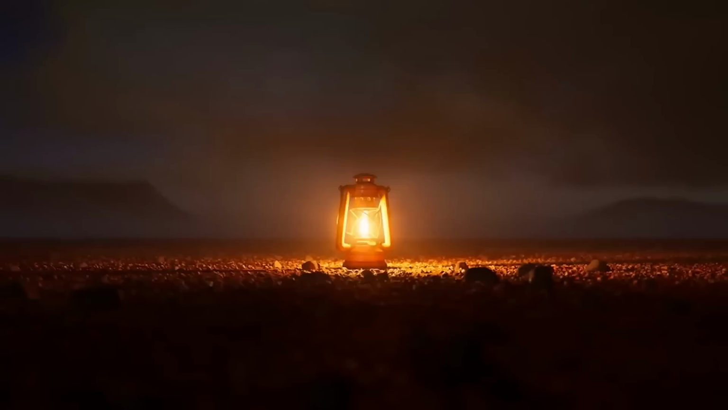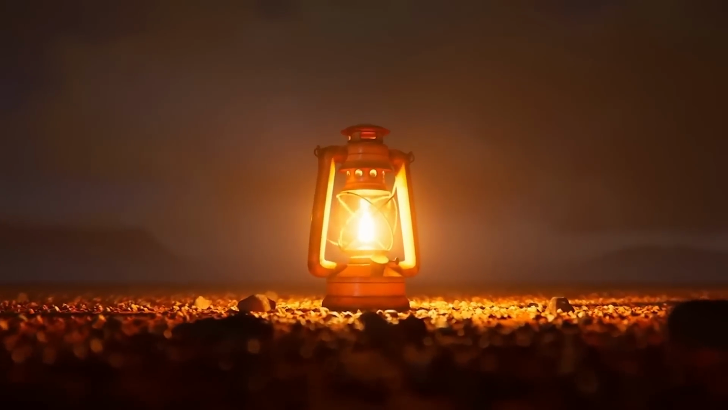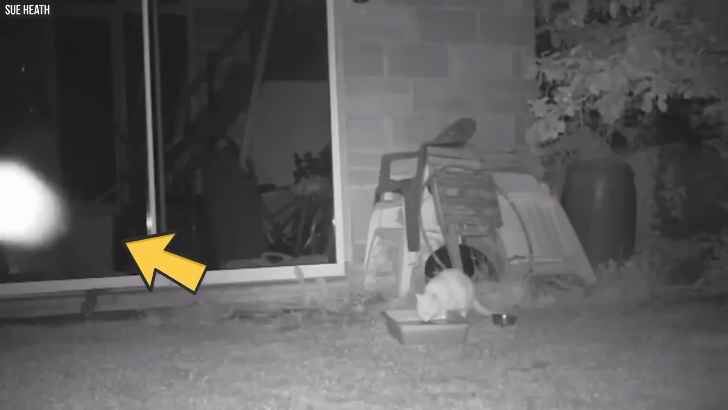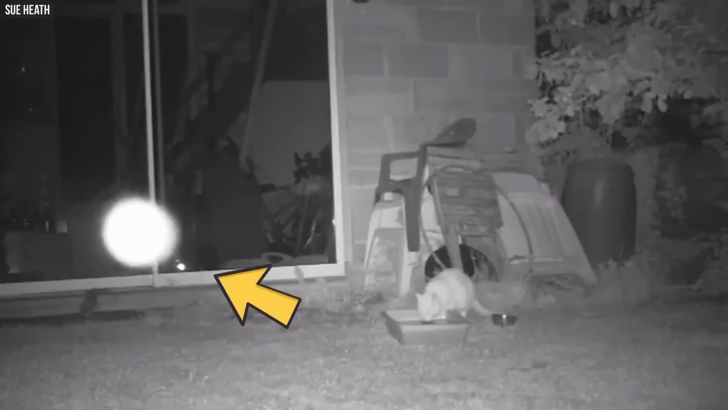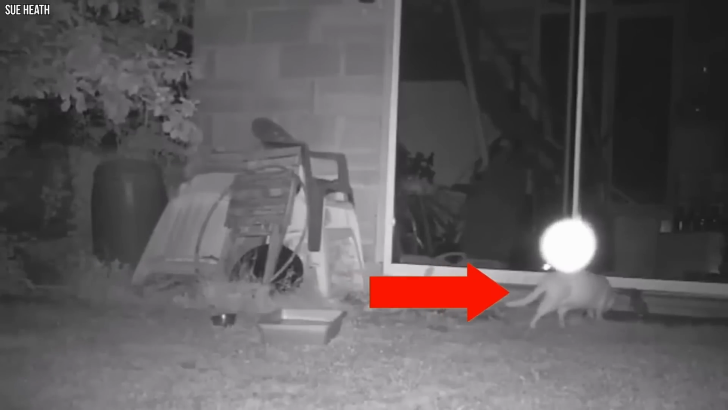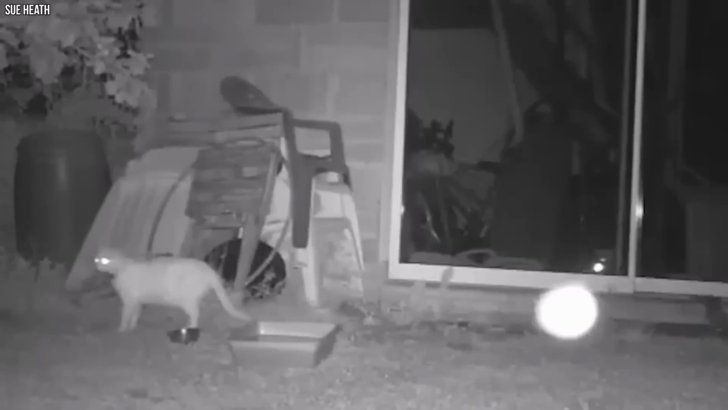Eerie orb haunts kitten. On a dark night, a trail camera recorded something seriously eerie and entirely unfamiliar. Imagine this, a peculiar glowing orb of light, almost like it's from another realm, hovering mysteriously in the darkness. It defied logic and sent shivers down your spine, resembling a ghostly figure dancing amidst the shadows. And if that weren't enough to give you the creeps, there's a sweet white kitten cheerfully eating nearby, completely unaware of this strange presence in the background.